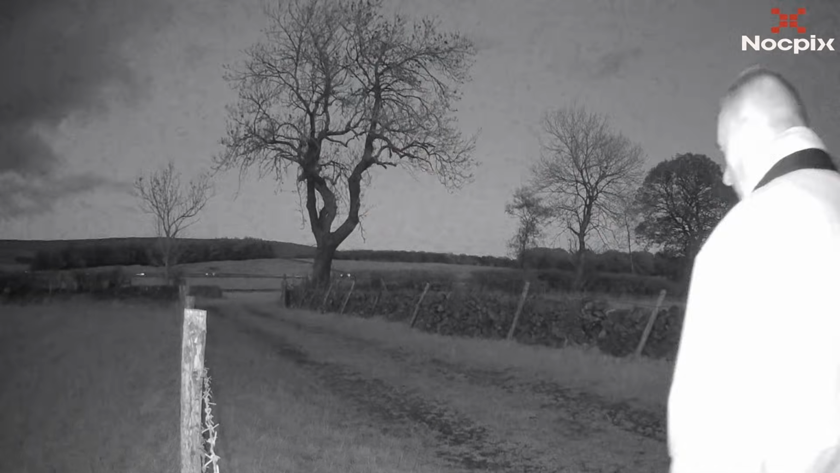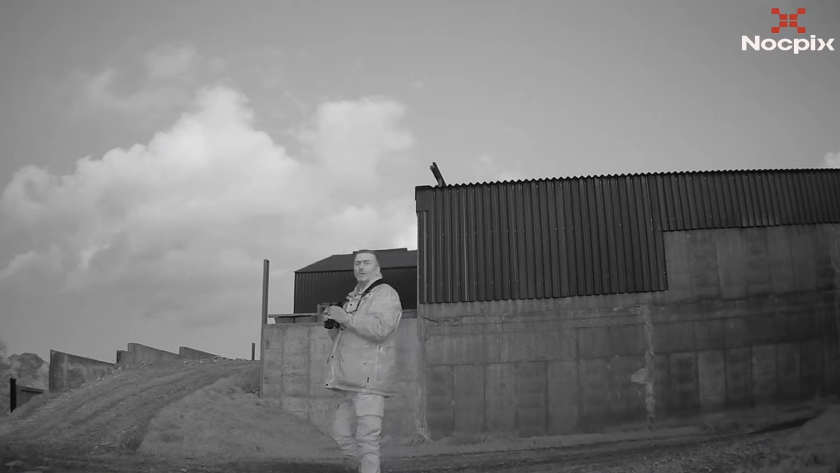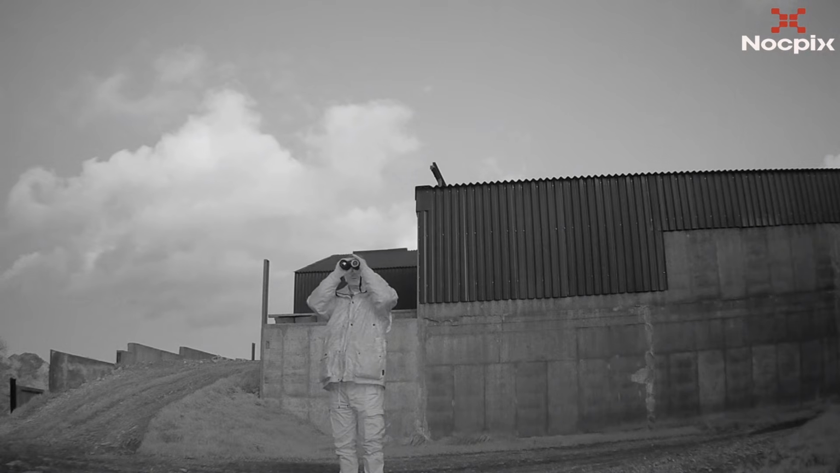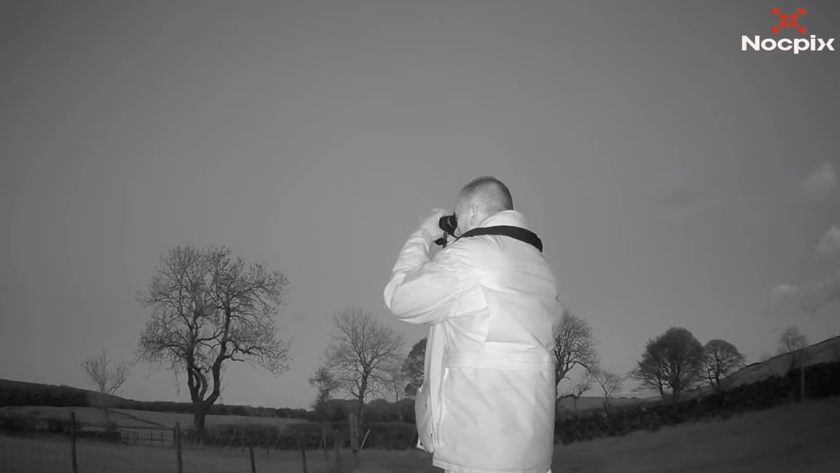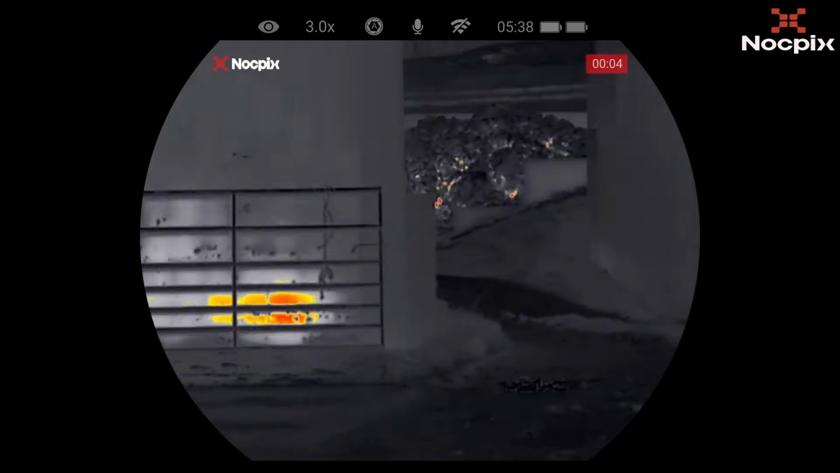So, time for a mooch on one of the permissions I have. Generally rabbit land, occasional rat, and the odd fox taken here. Now, this segment testing the rangefinder. It's got a 1,000 metre range.